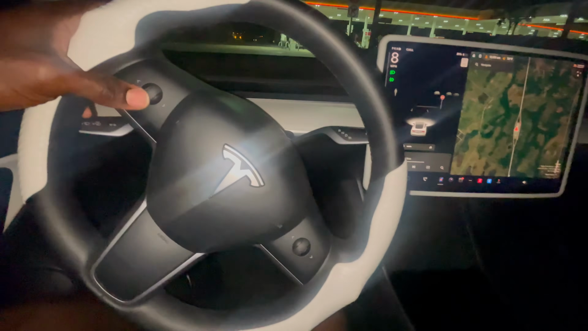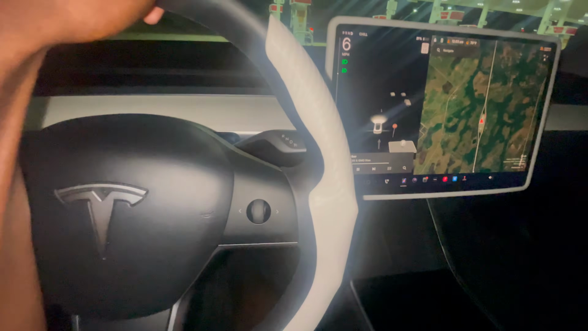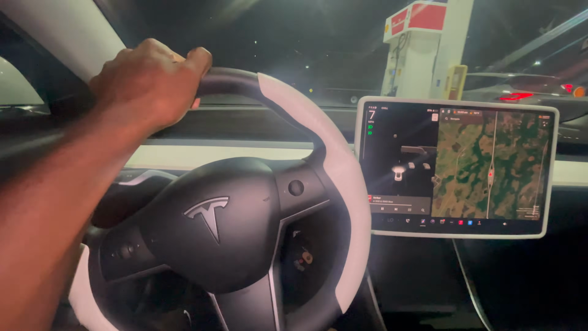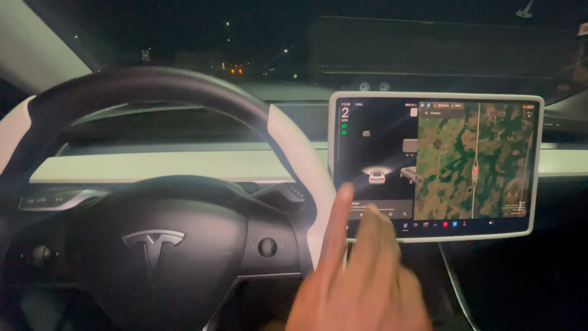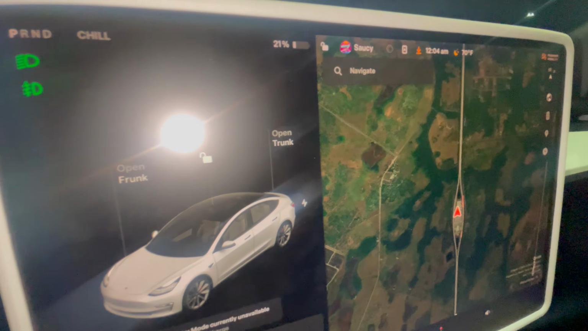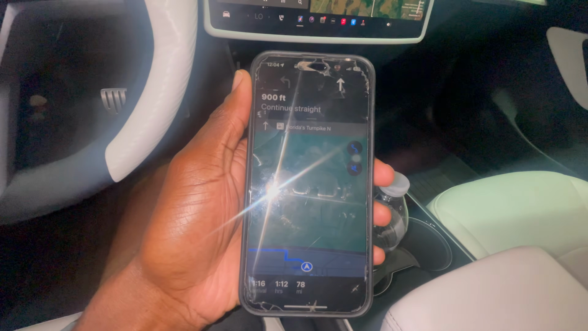Alright guys, we did have to stop. I'm trying to look and see if they have some EV chargers this way, but I don't know, guys. So I'm about to get out and I'm about to try to get a little stretch break. Man, guys, it's 12:04 a.m. and we are at 21%, man. Fuck! And we still have 1 hour and 12 minutes left.